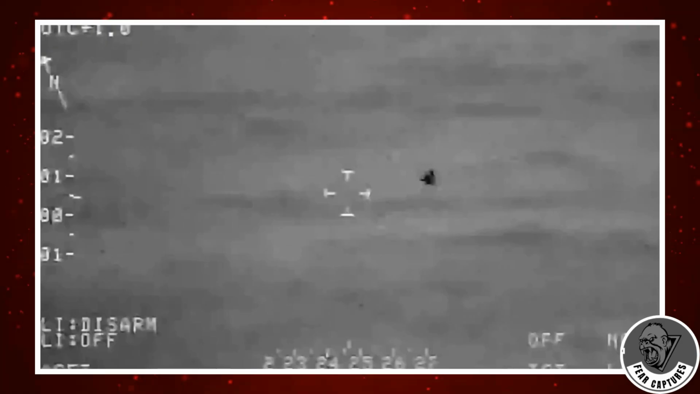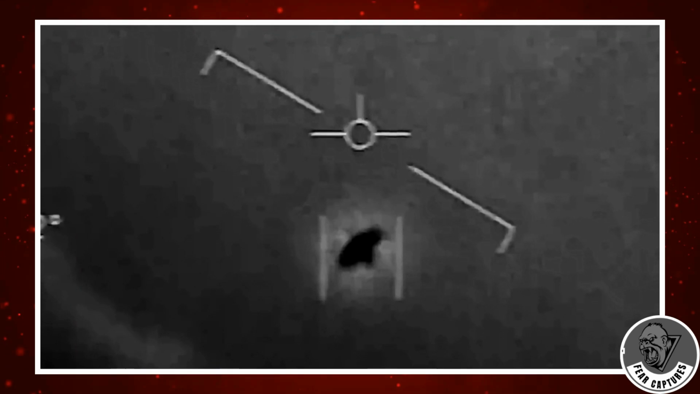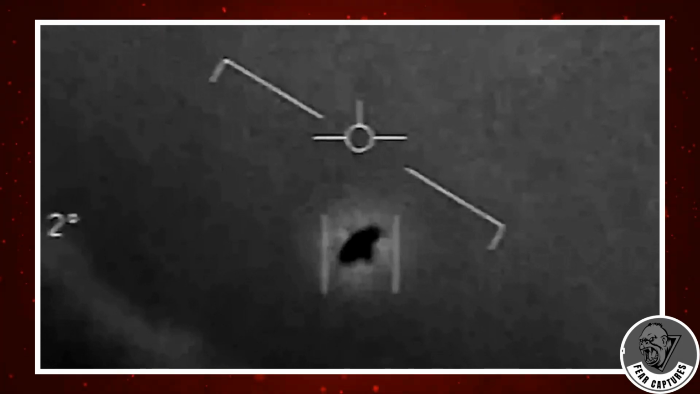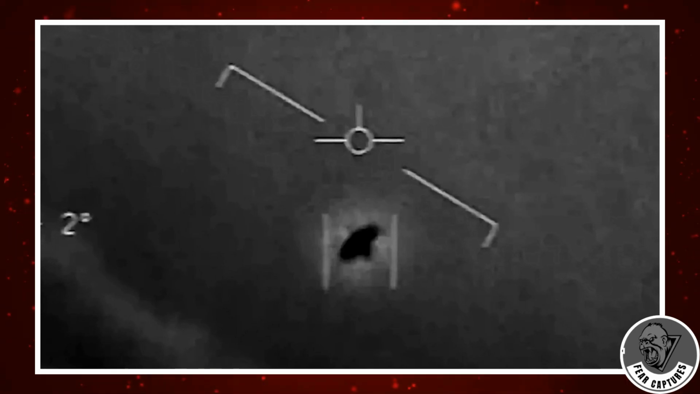But was that the real reason? Some intelligence reports suggest something deeper: a fear that the Soviets might use the chaos of mass sightings as a tool for psychological warfare. And while the public was being told it was all nonsense, behind closed doors the government was doing something else entirely, building their own flying saucers.